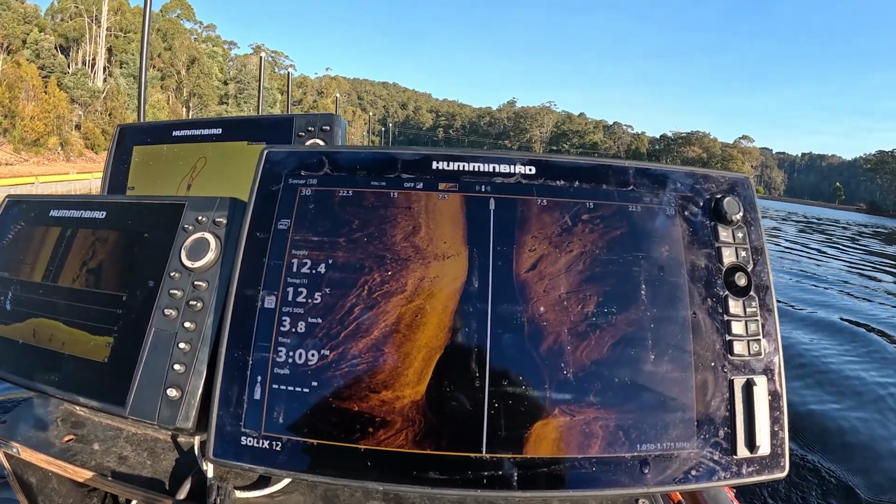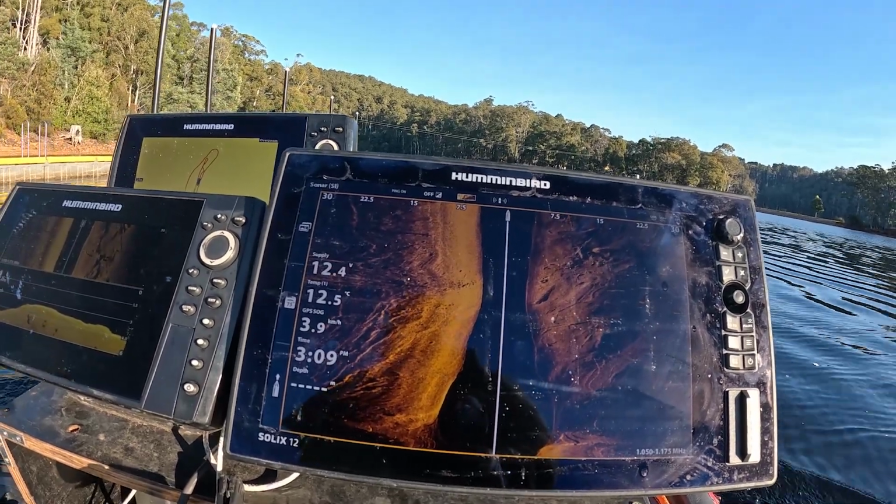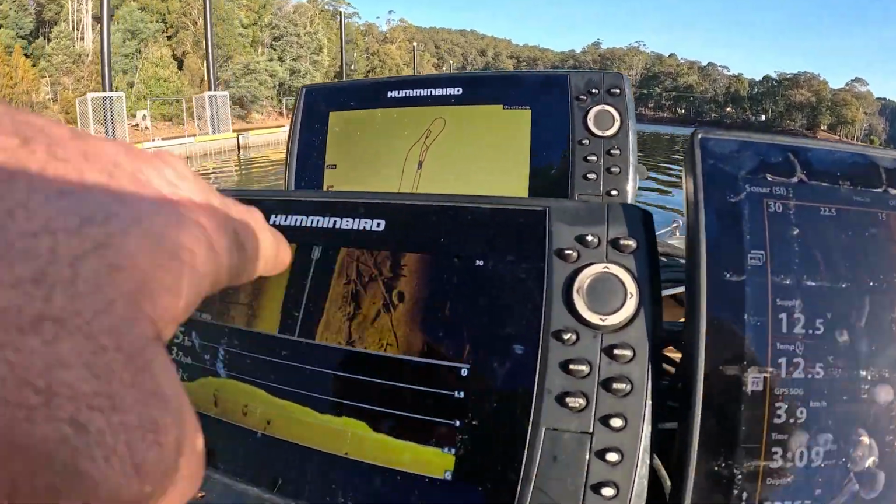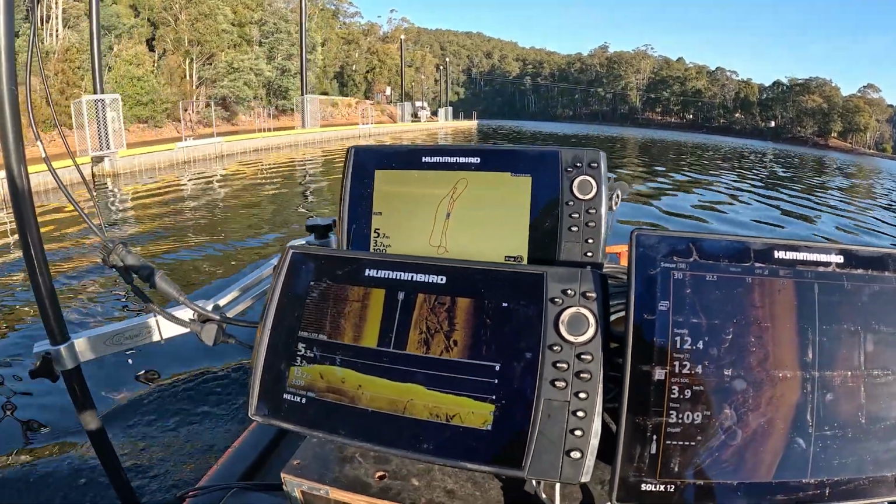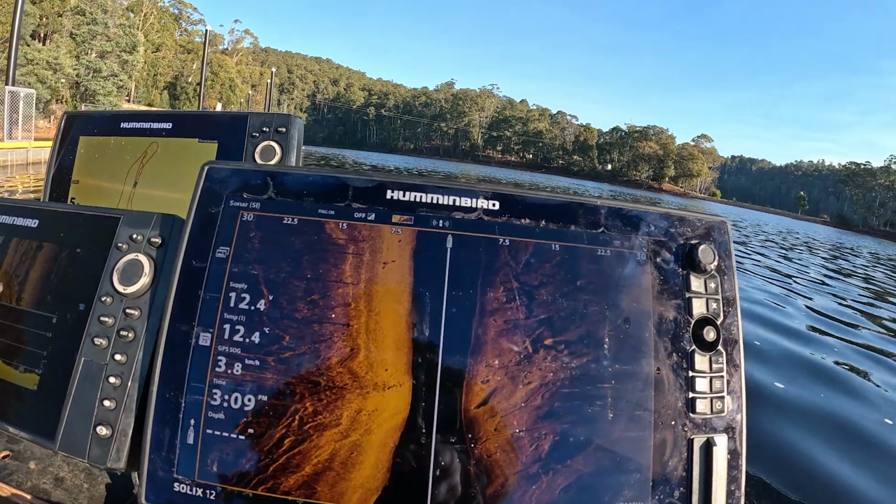So I'm now going in between the two runs. I went out a lot further before. We can see good clear pictures of the trees. Big debris field.